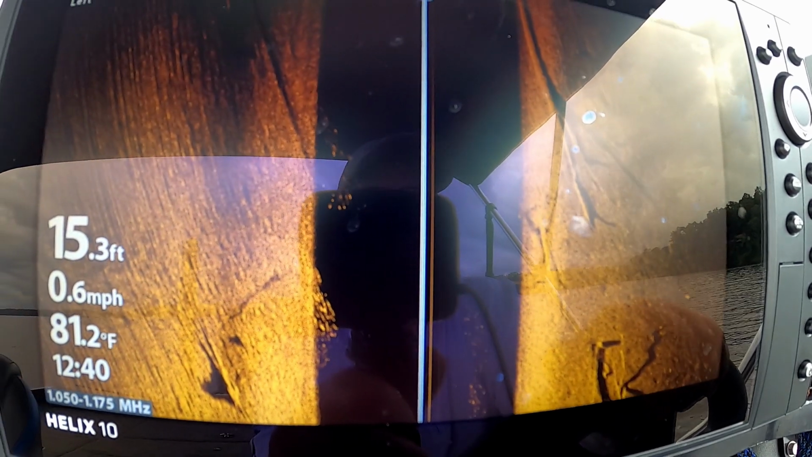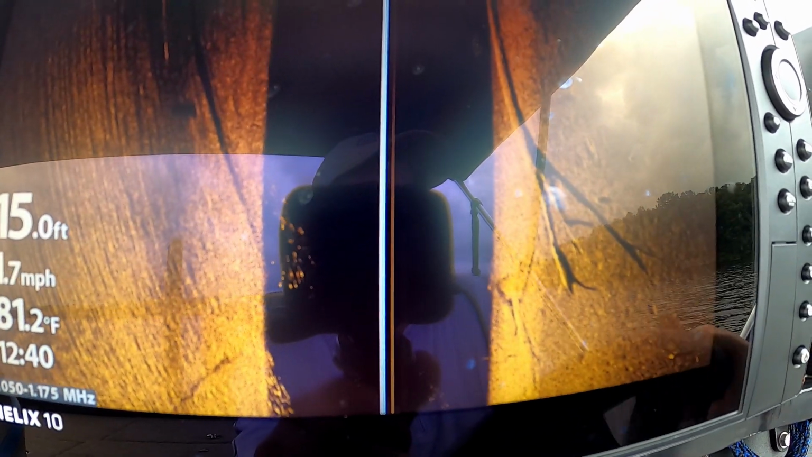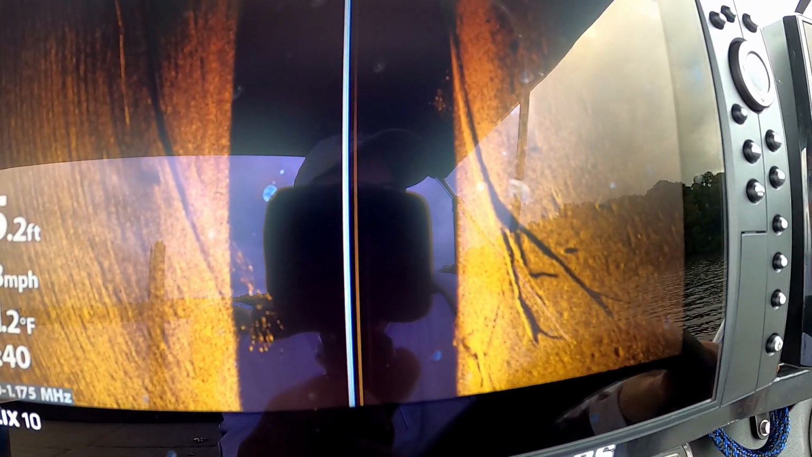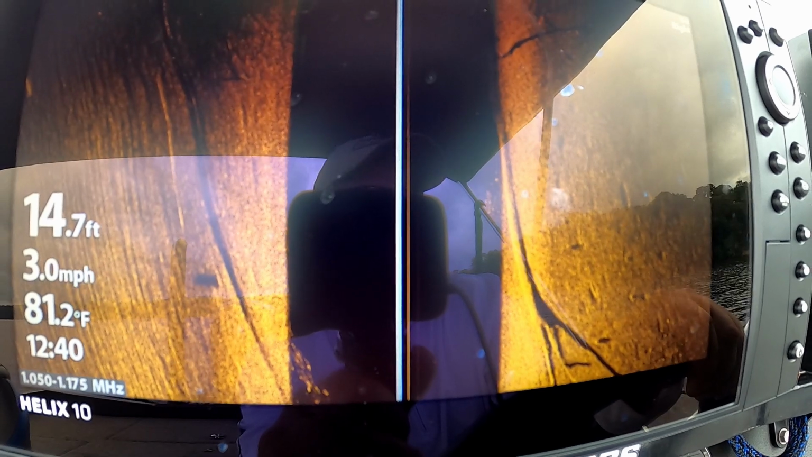So that's my tip of the day, guys. Hope you got some use out of that. For those of you that didn't already know that little trick, that works with crappie, bass, pretty much any kind of fish you're looking for. It holds true.